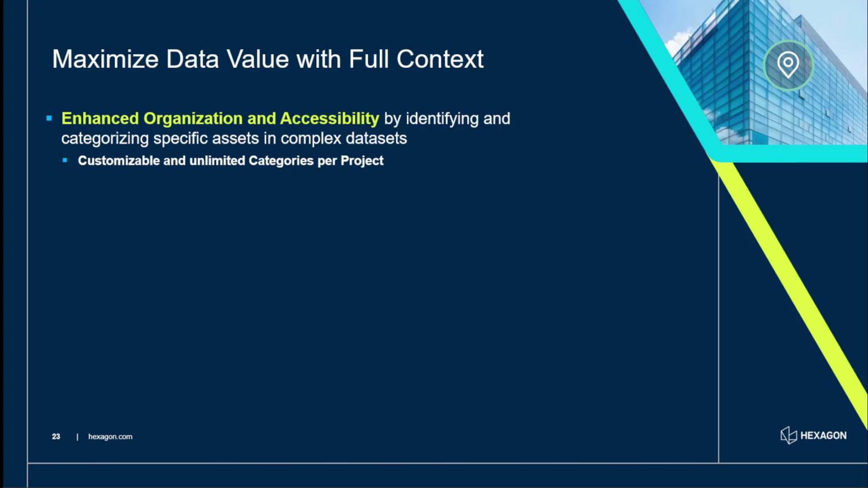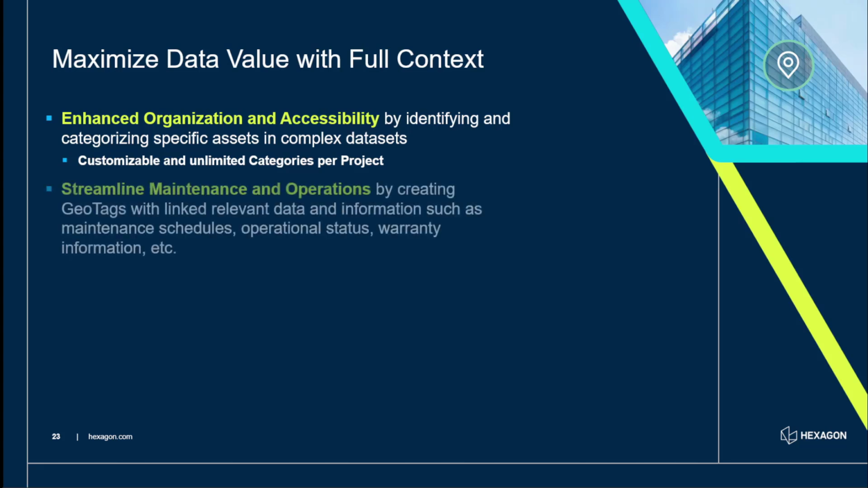We can now create customized categories per project, which means that we can, and we'll go through this in a second, create a customized category list at the project level, which flows through to any sub assets or sub projects you've added within that project. You can obviously help streamline your maintenance operations.